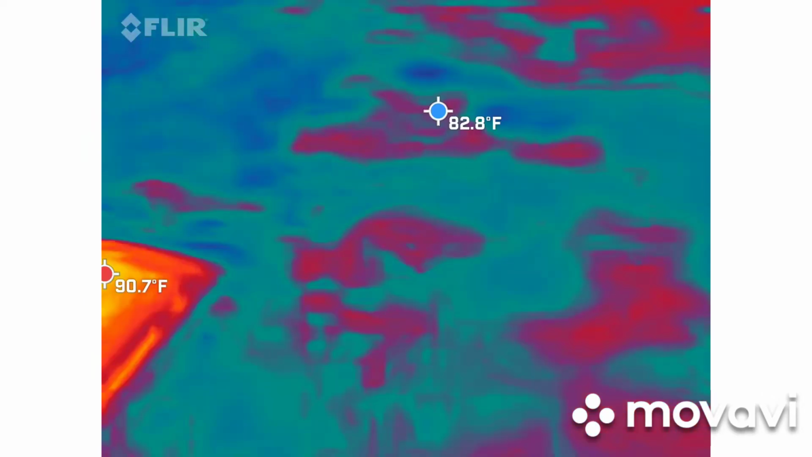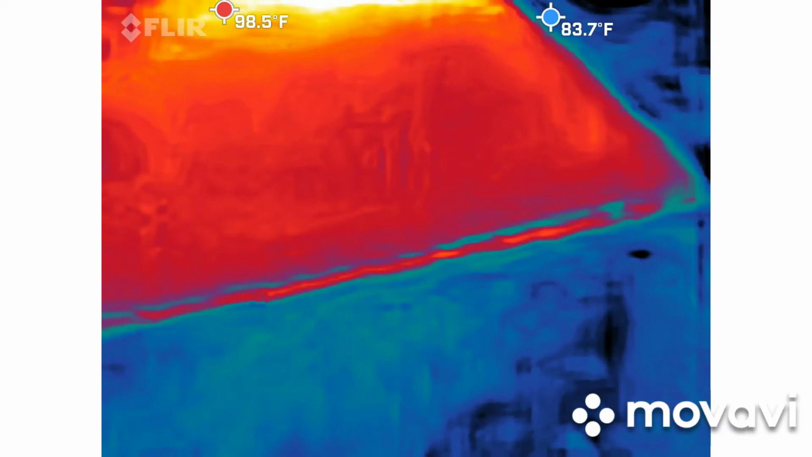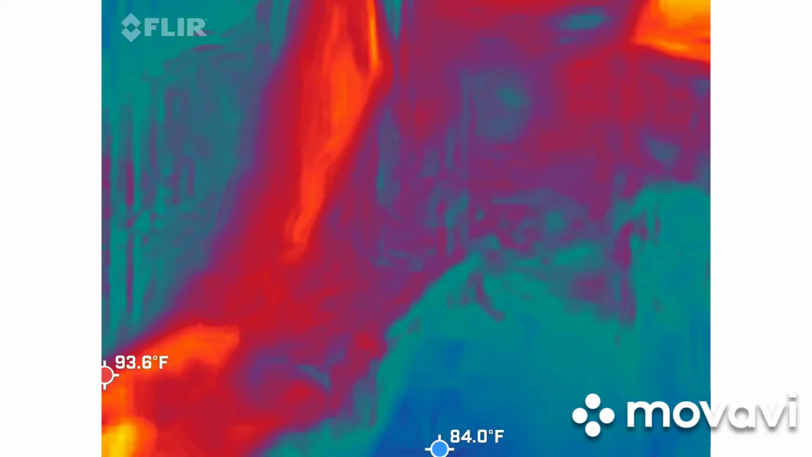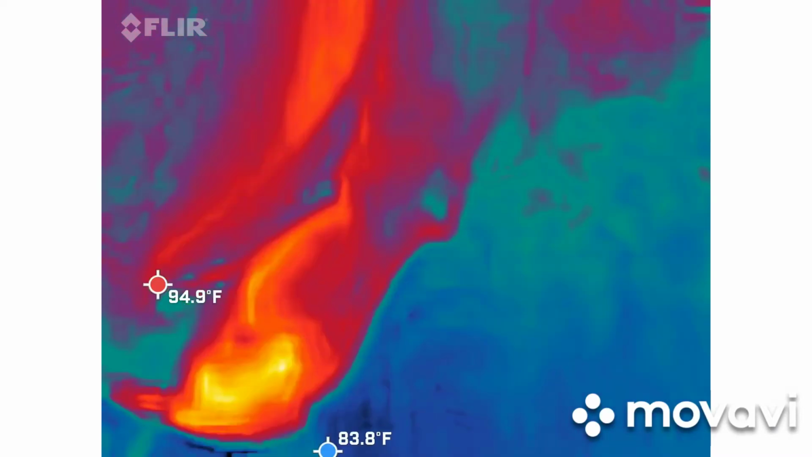Garden. Oh, I think I... What, you touch it? What does it do when you touch it? Good in this. False reading.